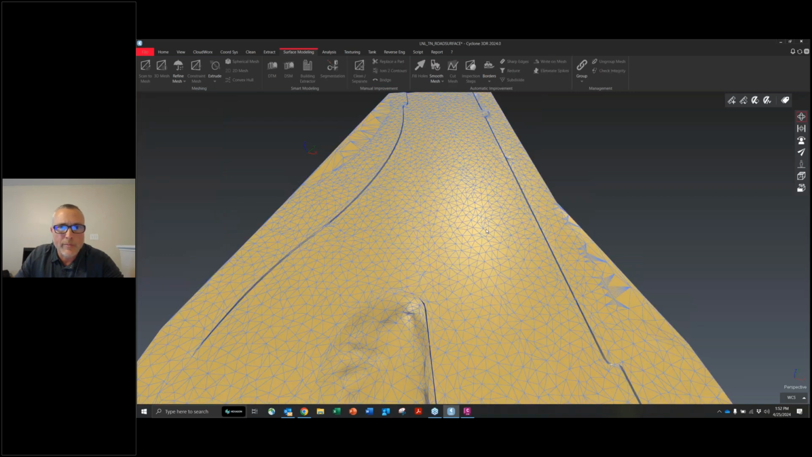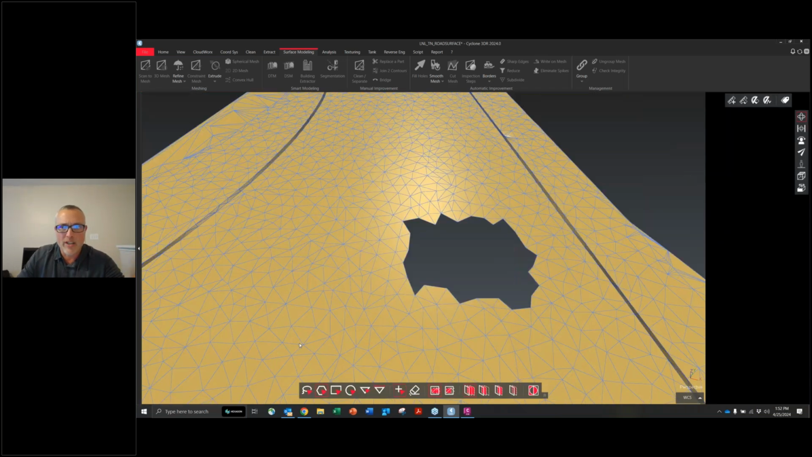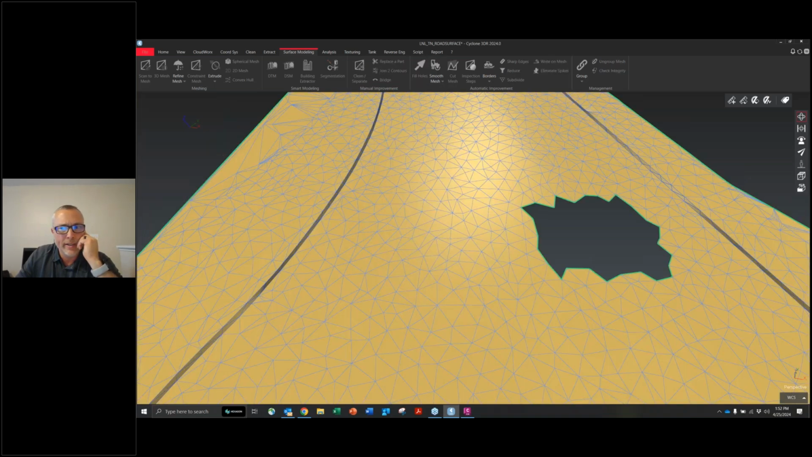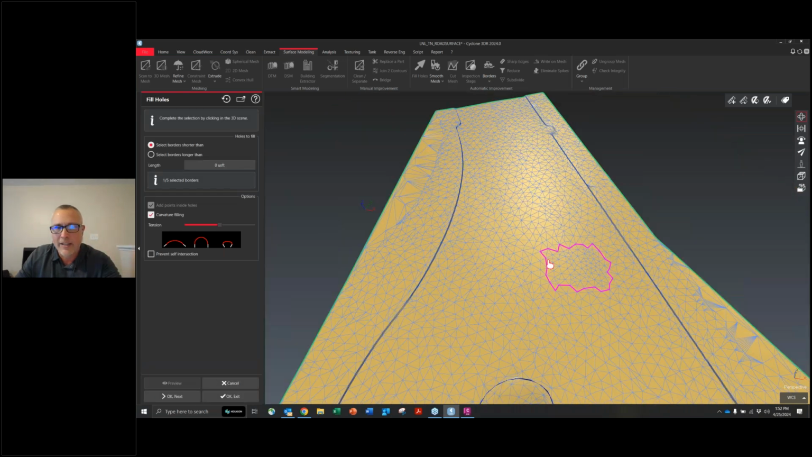Here we go. Sorry, I was overlooking the tool. I was looking for clean and separate, but I was looking for it over here. So for example, let's say I can undo this. Say we had a hole in our mesh. There are methods where you can fill this in, like if it has borders around it, you can fill that hole in by clicking on this. I know it's not exactly the same because I just filled that in, but if you did have a mesh that had some holes in it, you could use that to try to fill it, especially if it's surrounded all the way around by the triangles.